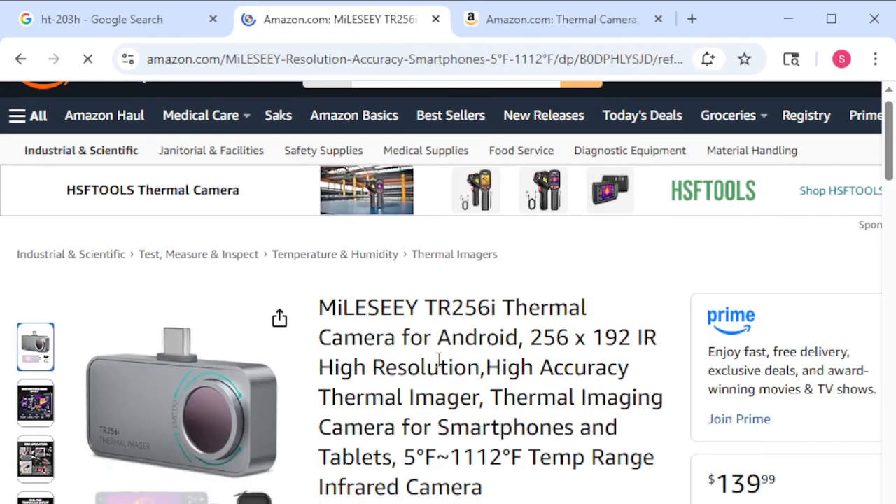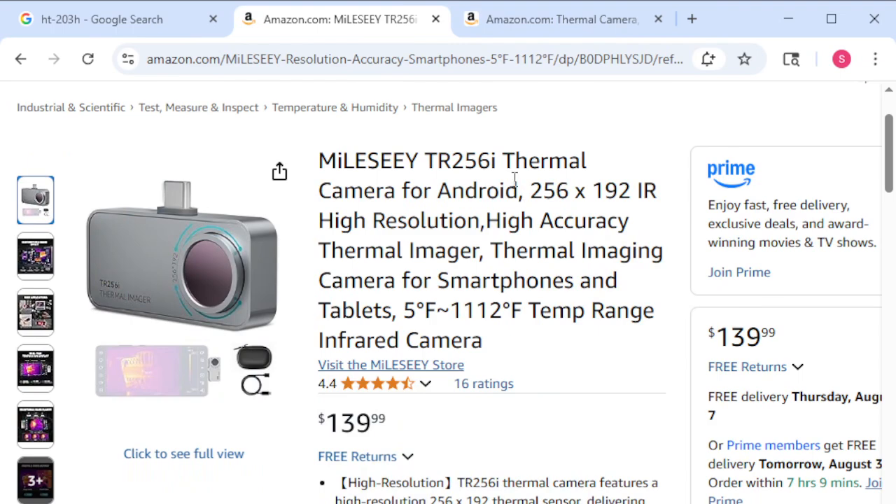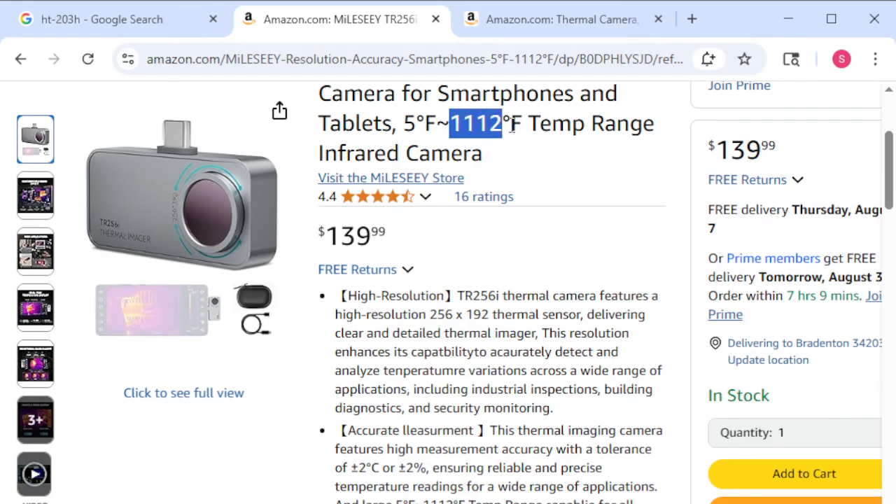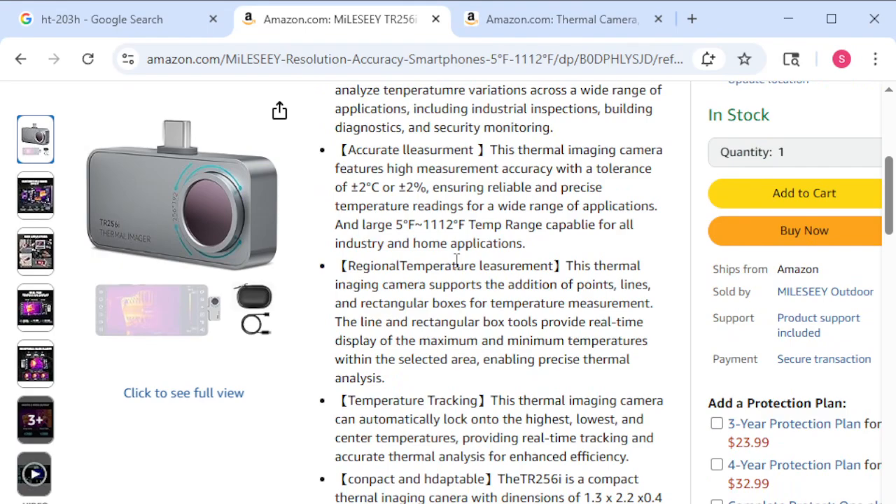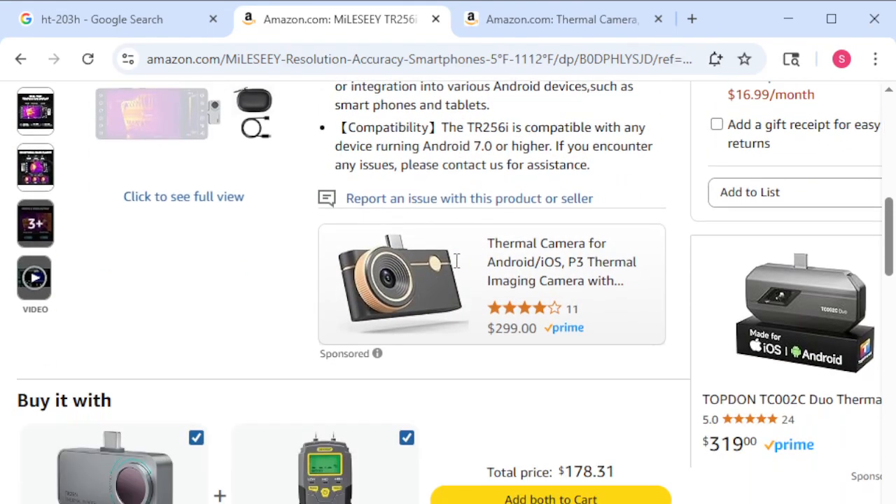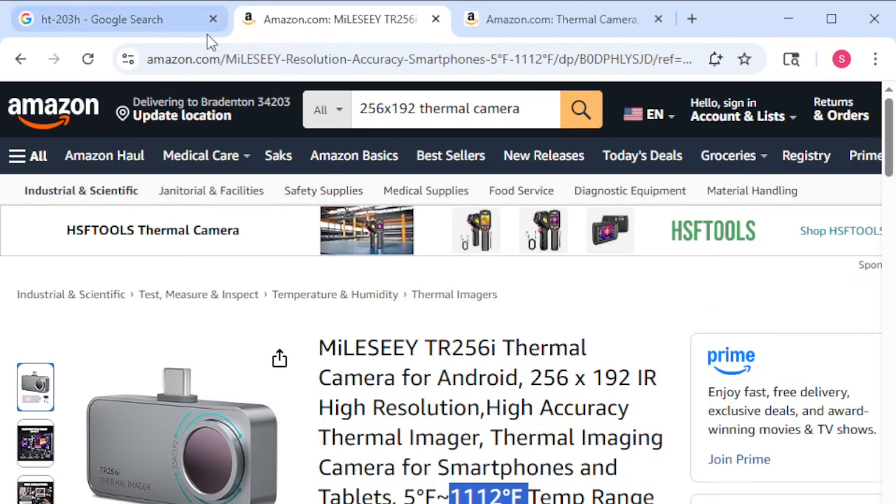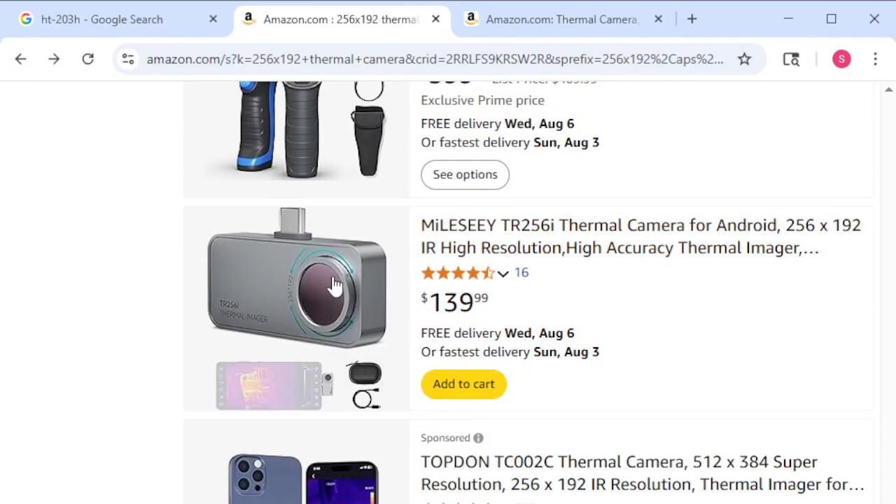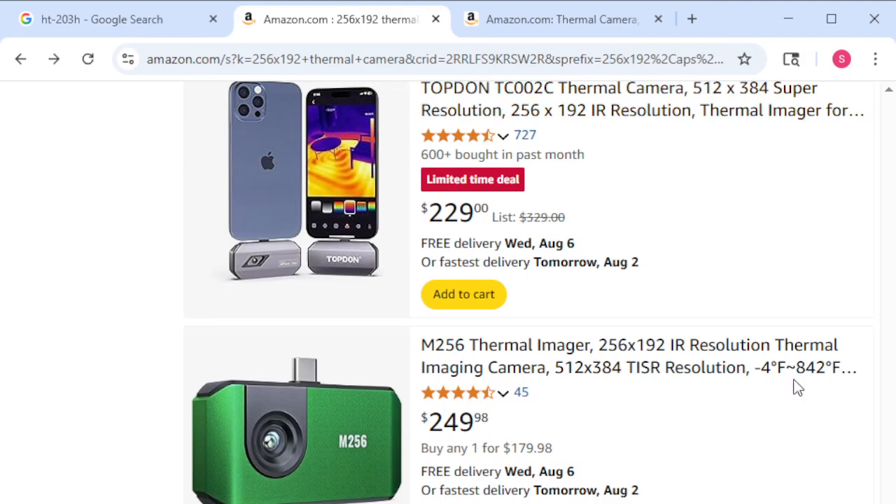If we look here, it is 256 by 192, and it goes up to 1,000 degrees Fahrenheit. So basically that is the cheapest one that I could find that is comparable.